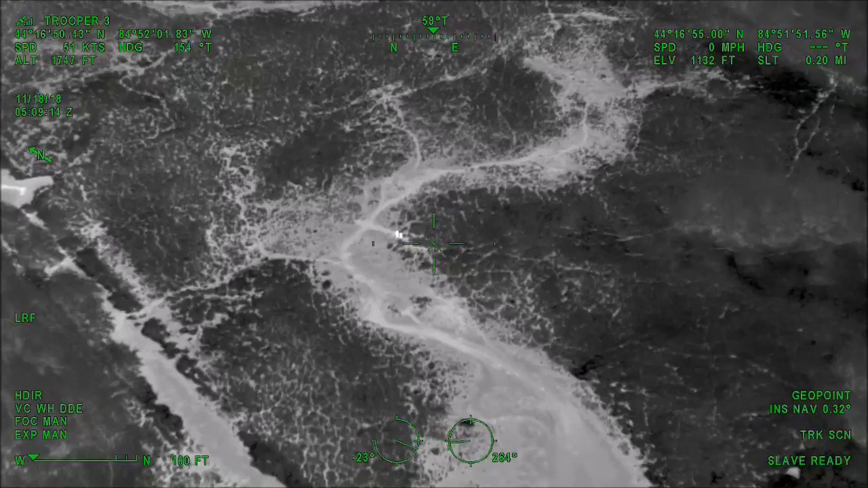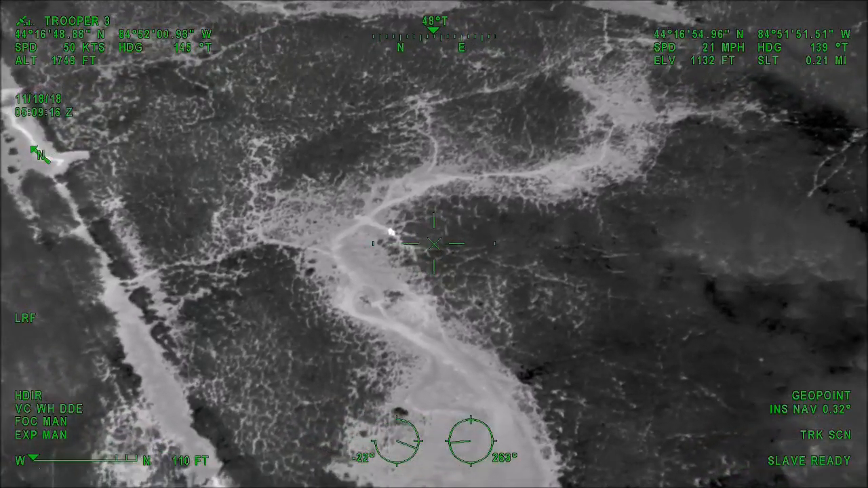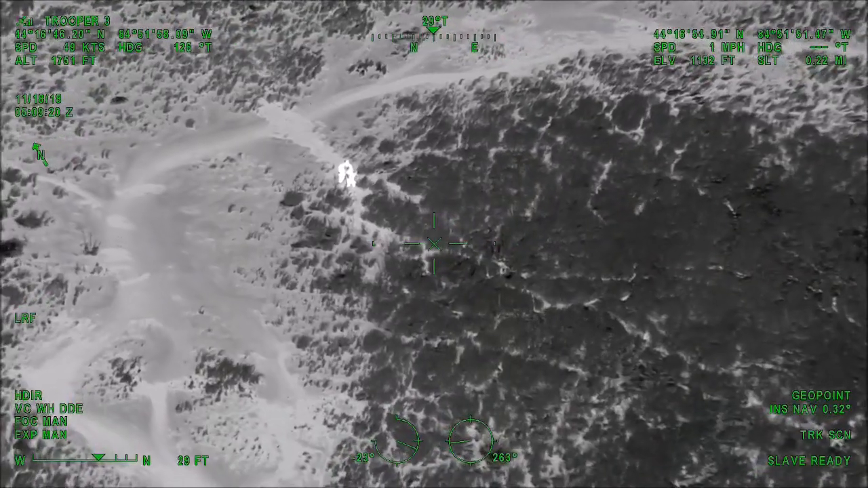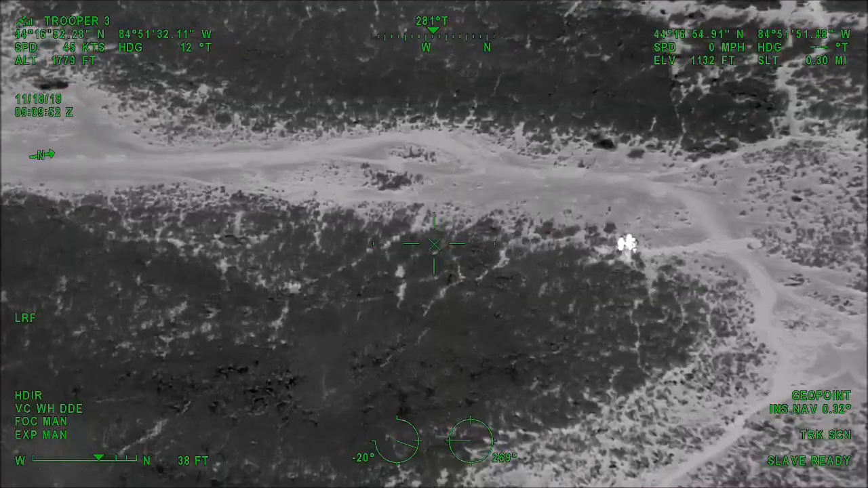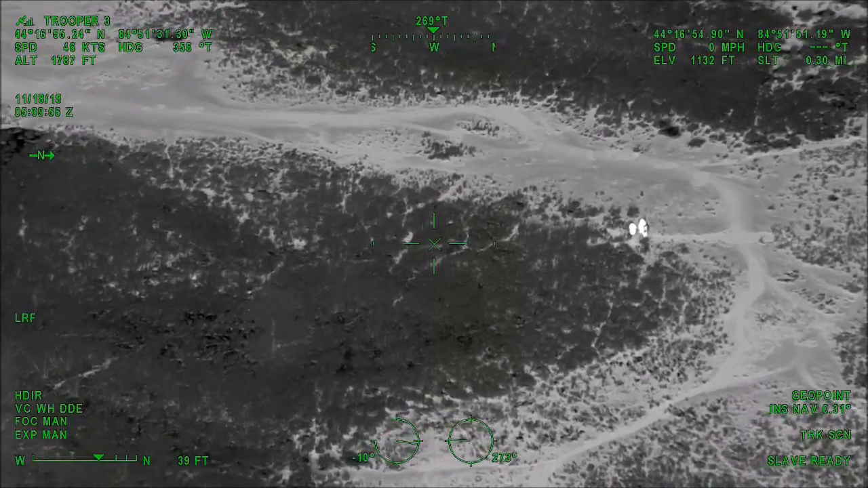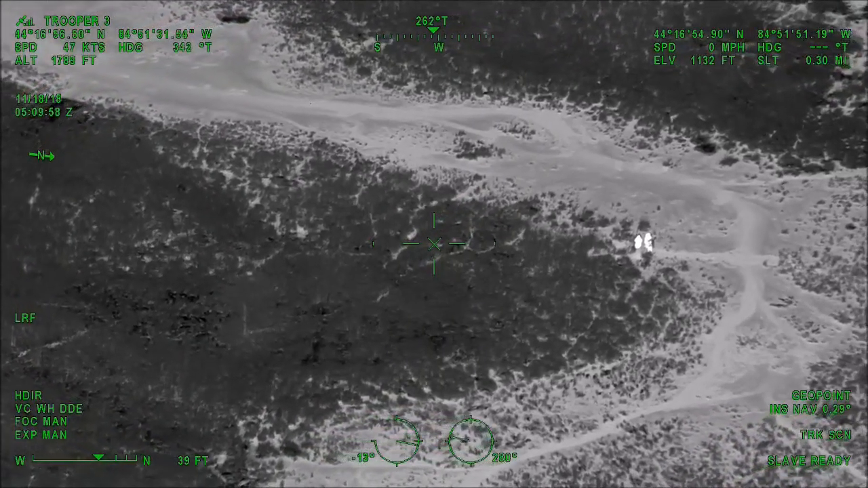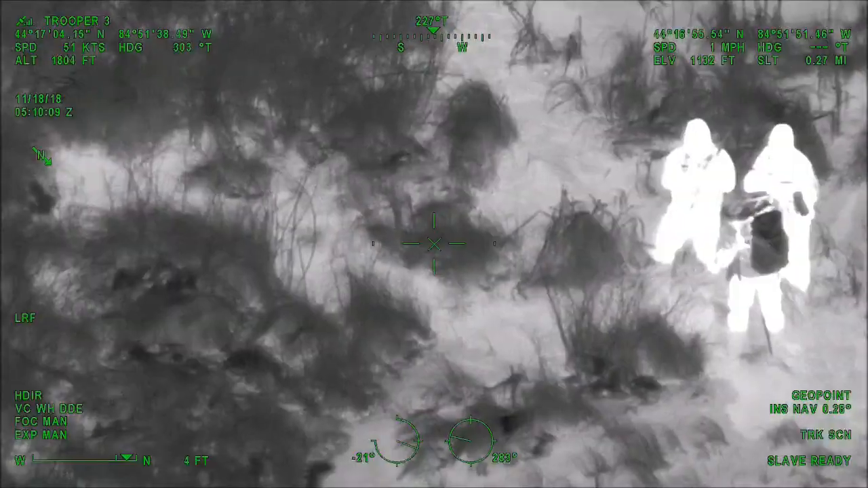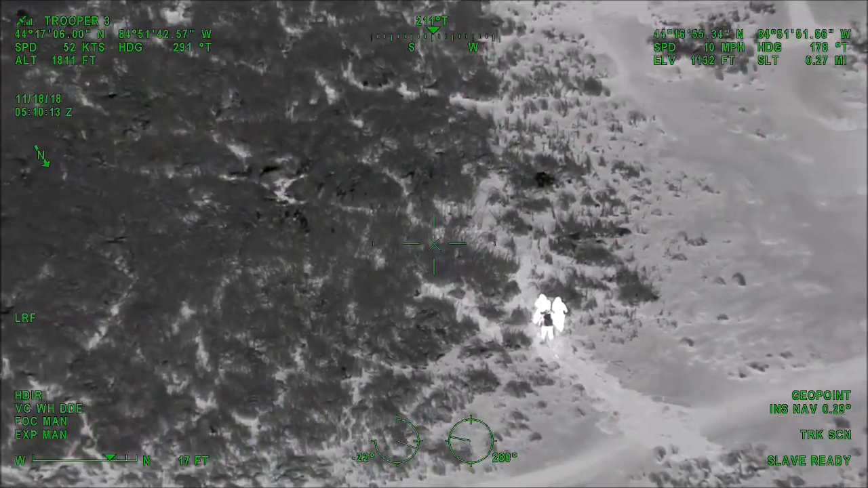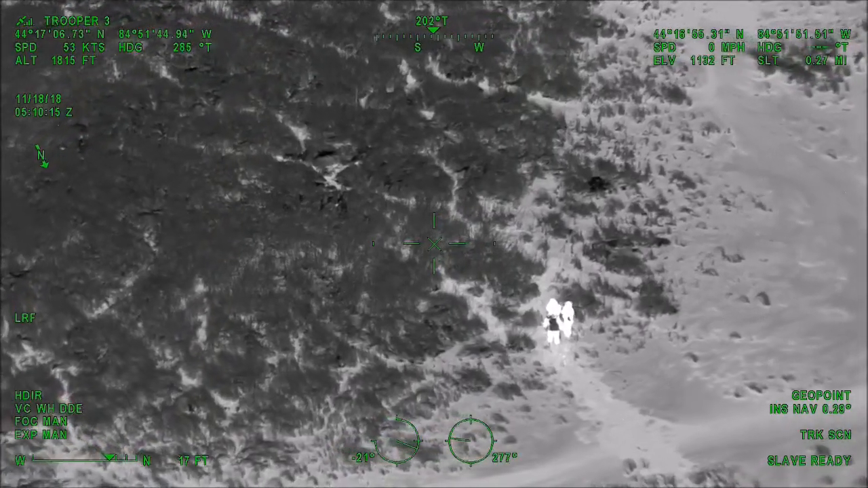Do we have any word on airlift out of here? He said there's no chance he's going to be able to walk the rest of the way out of here. Are you with him or just in earshot? I'm right next to him, talking to him, holding him up. Advise we are almost up to our knees in a stream, river.